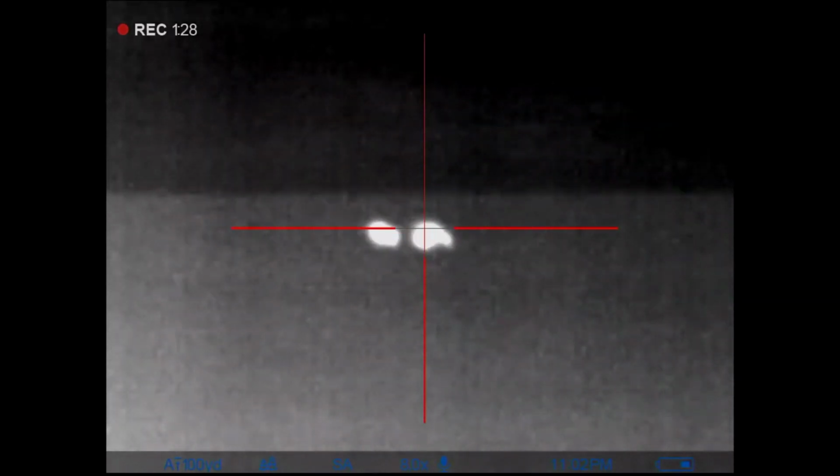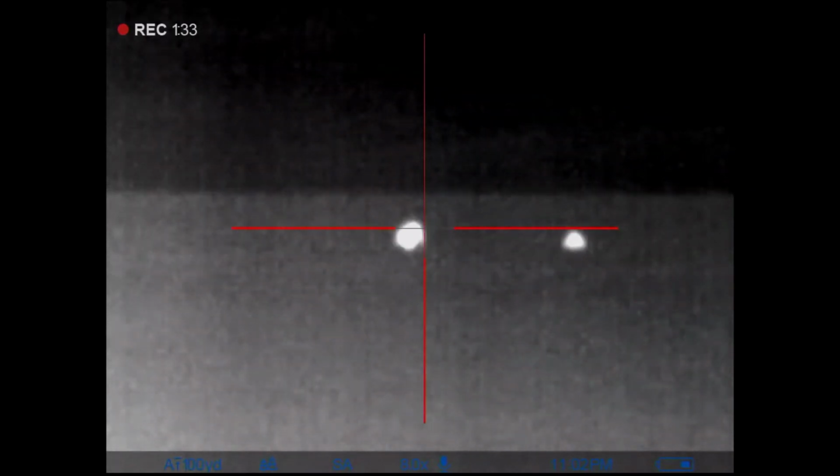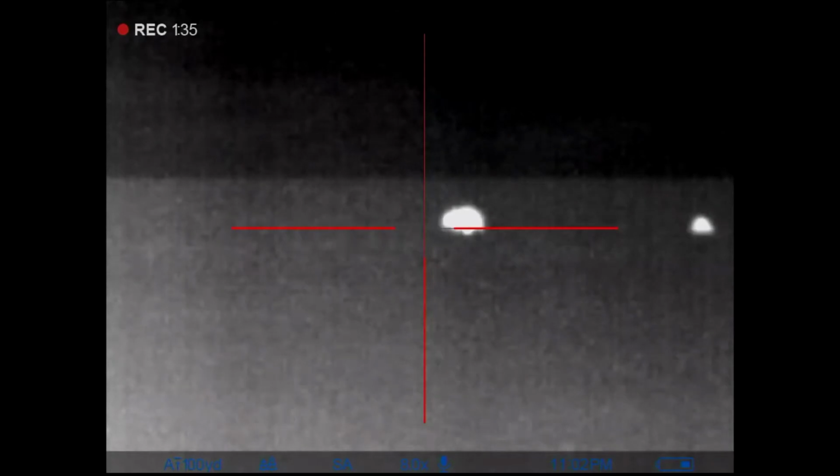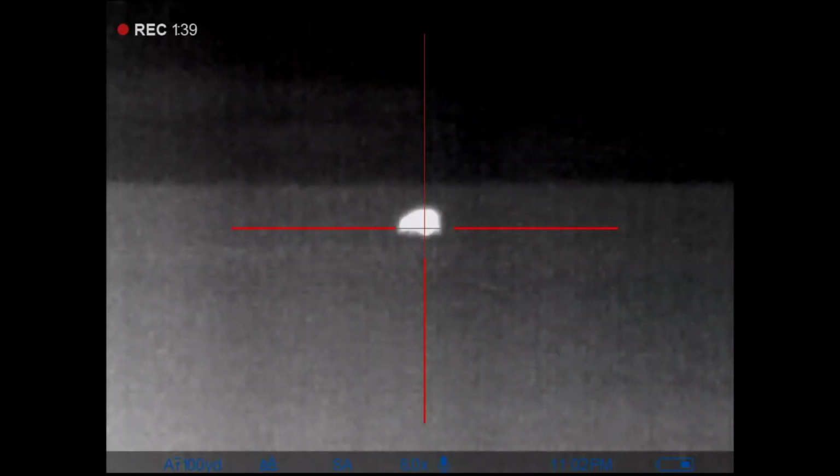Hell, how about this? Let's get in the pickup and get close. Hey, we're just getting the pickup and get close. That sounds like hits right there. Yeah, they're packing a lot of lead.